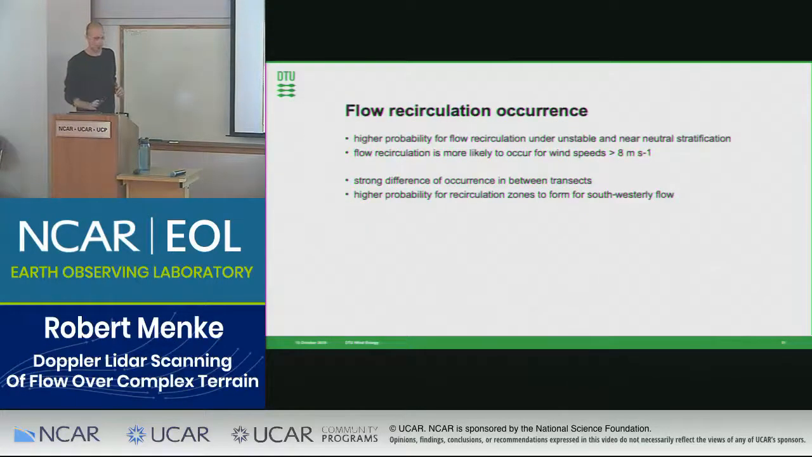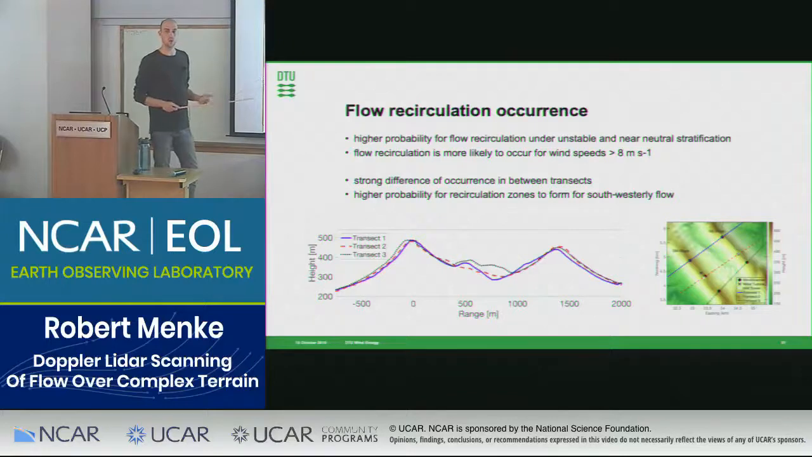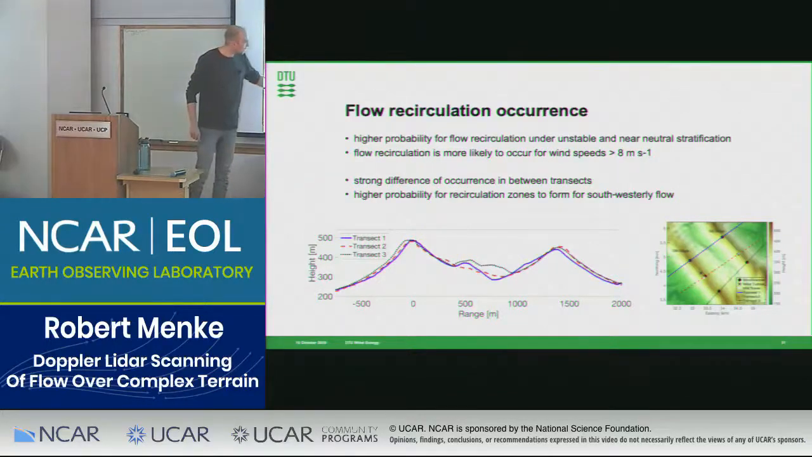And to sum up these findings, we found a higher probability of recirculation for stable, near neutral and for higher wind speeds. And then we found this change along the ridges. And this change is most likely connected to, or the most obvious way how we see why we can find this change, is that the elevation profile at the three transects is very similar at the ridges.